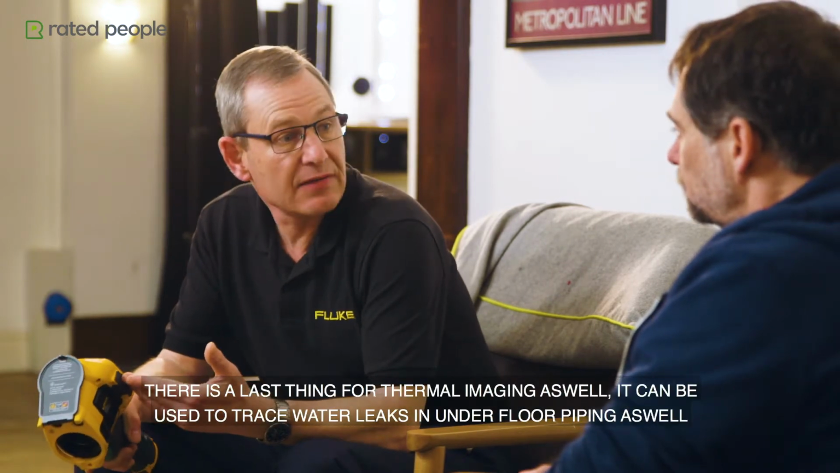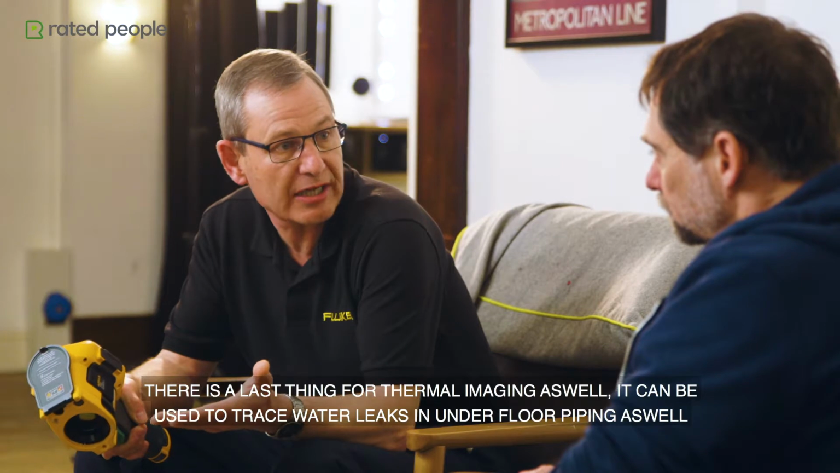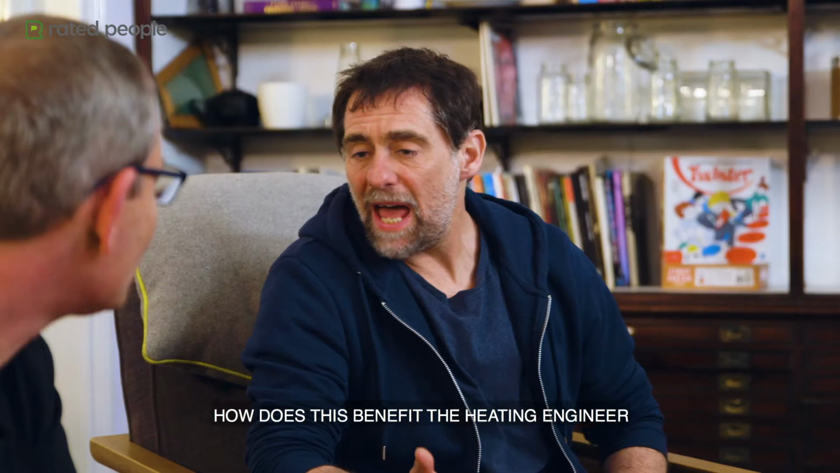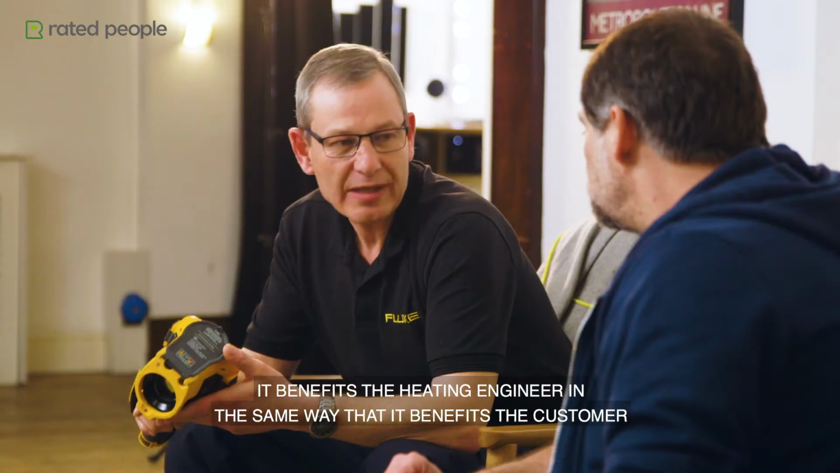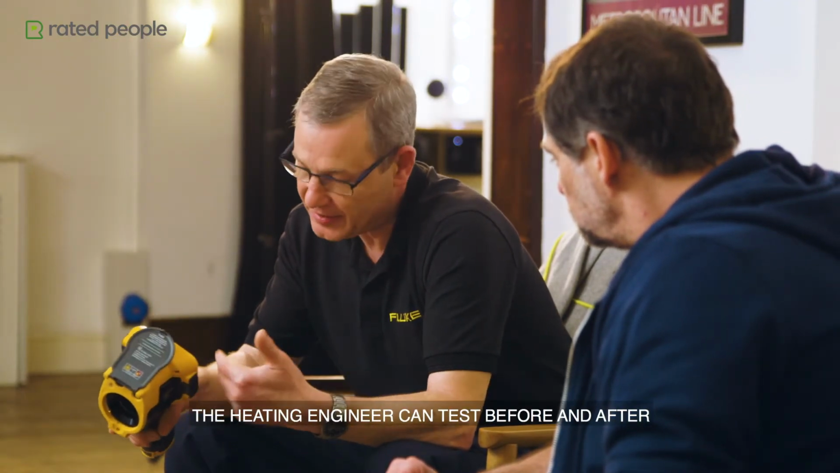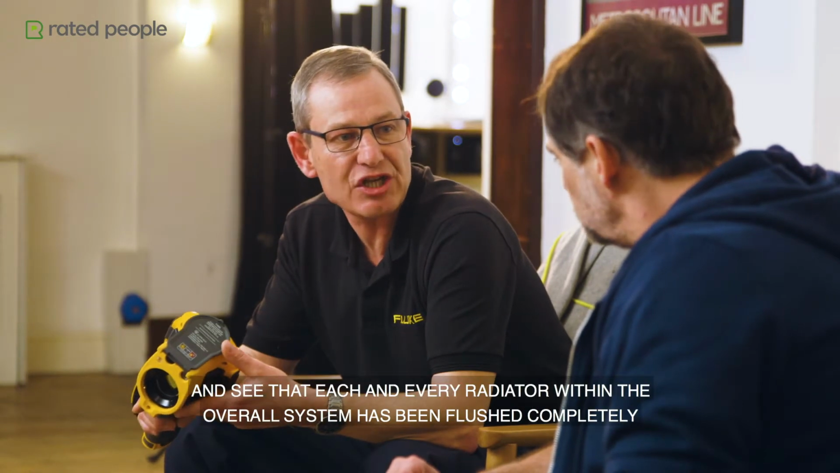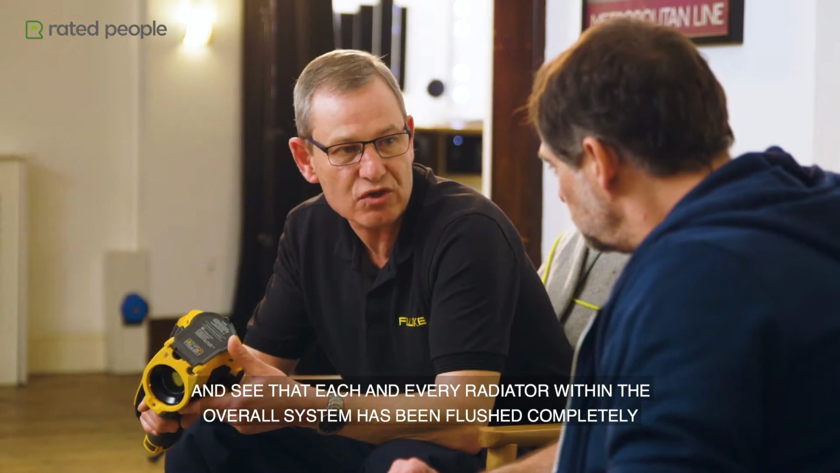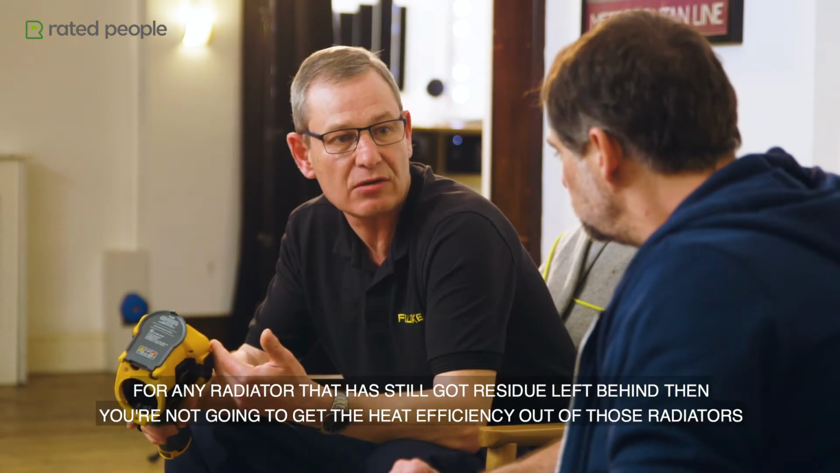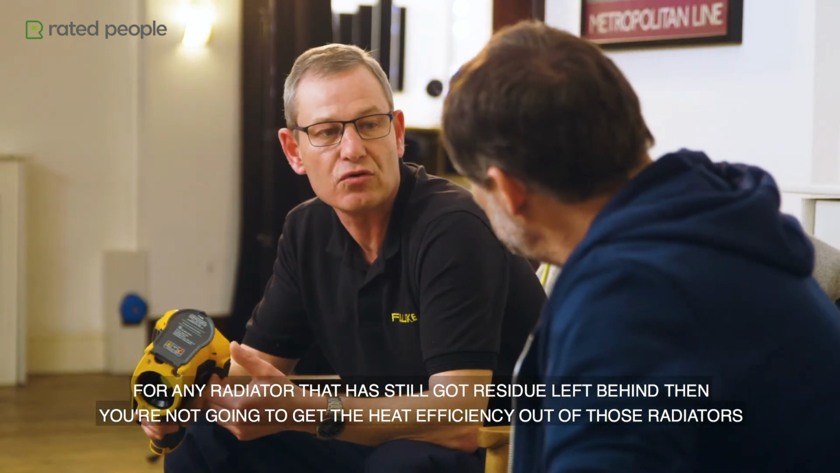There is a last thing for thermal imaging as well, that it can be used to trace water leaks and underfloor piping as well. It detects temperature. How does this benefit the heating engineer? Well, it benefits the heating engineer in the same way it benefits the customer. The heating engineer can test before and after and see that each and every radiator within the overall system has been flushed completely. For any radiator that has still got residue left behind, then you're not going to get the heat efficiency out of those radiators.